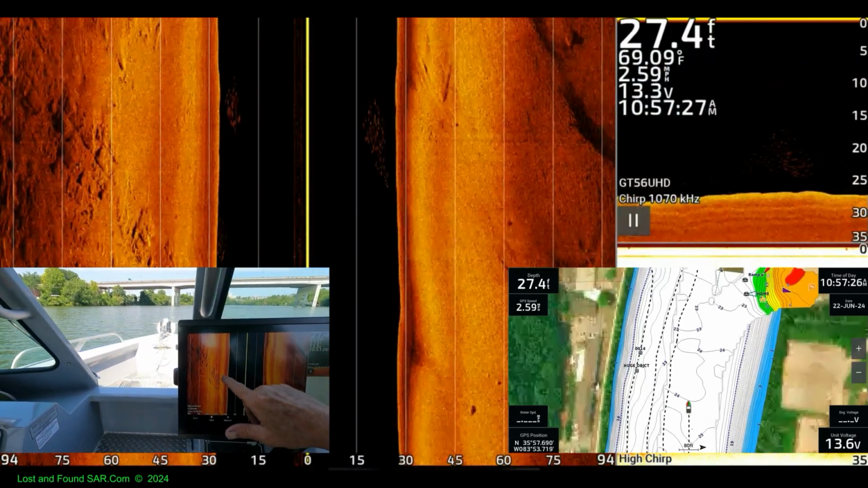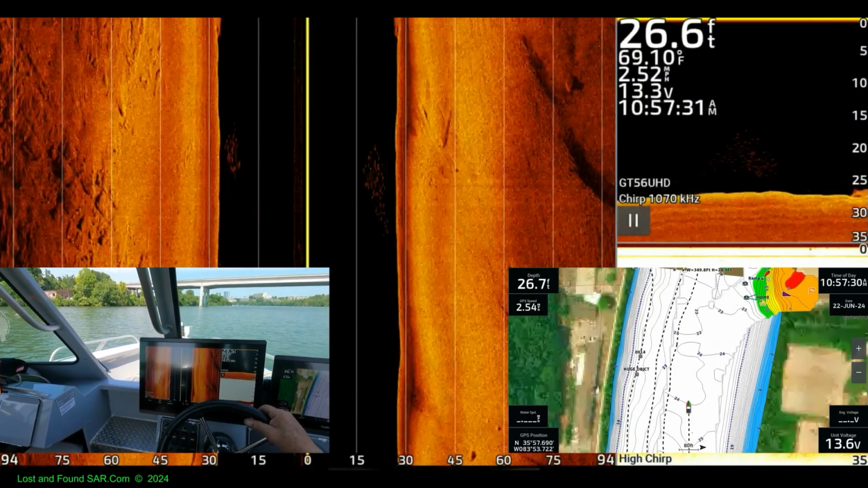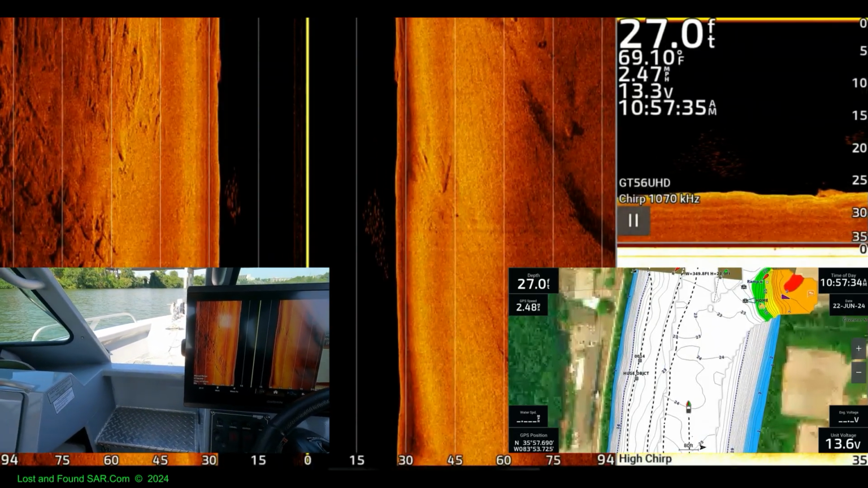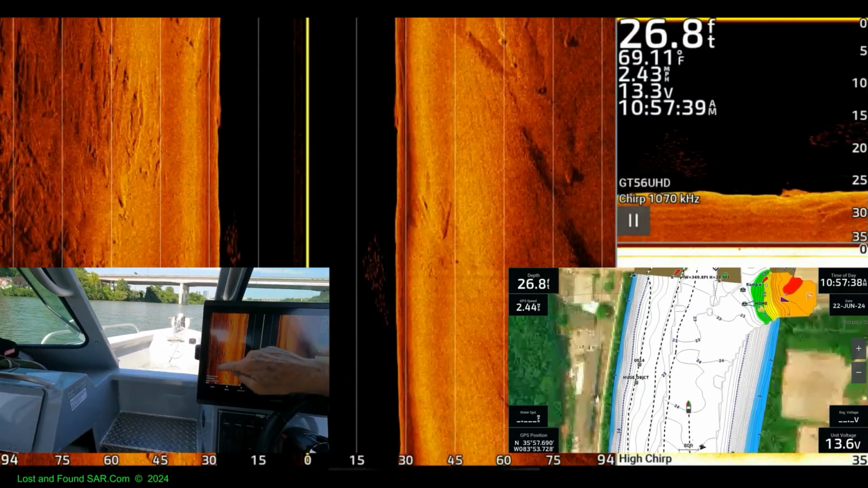Yeah, pattern. Like a boat, probably. It's big. It goes way back there. It follows it.